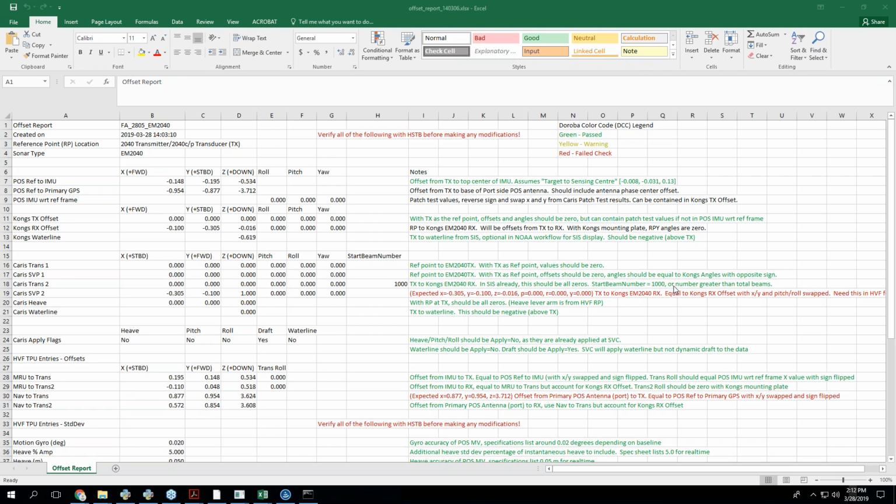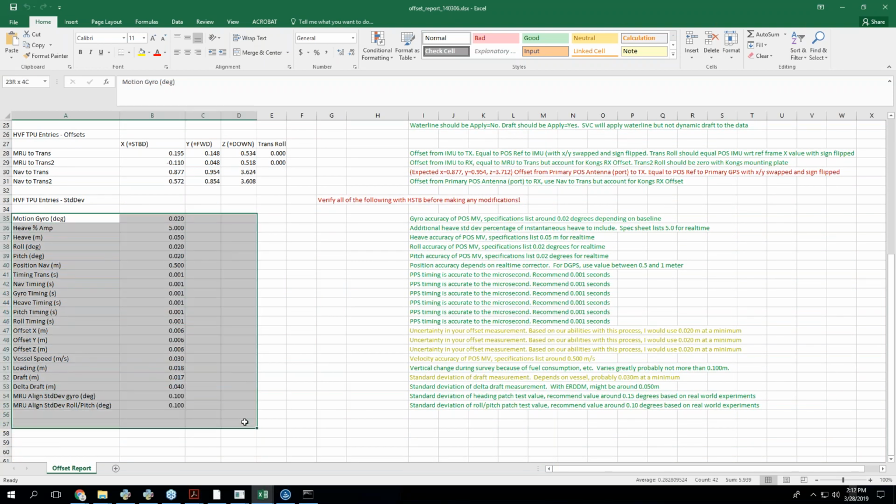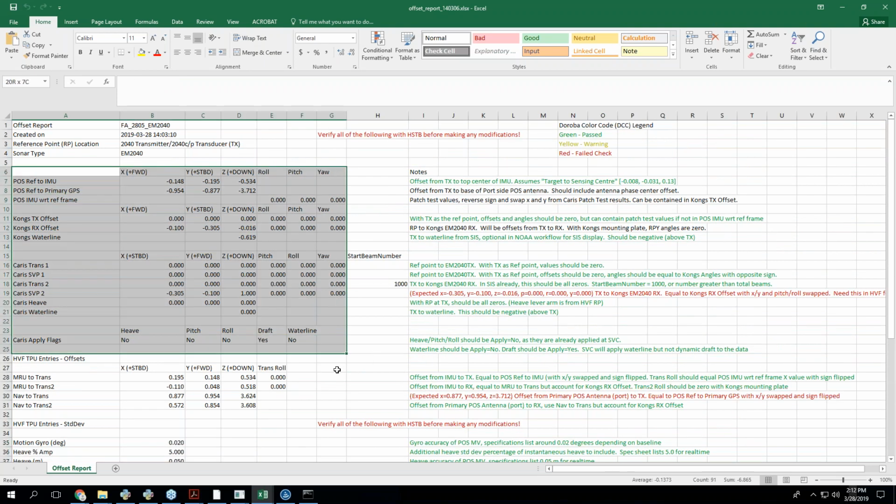Yeah, I guess a couple things. There is a reason why we're still using HVFs, even though you don't have to. That's really just for this stuff. All of this is stuff that isn't in the data.